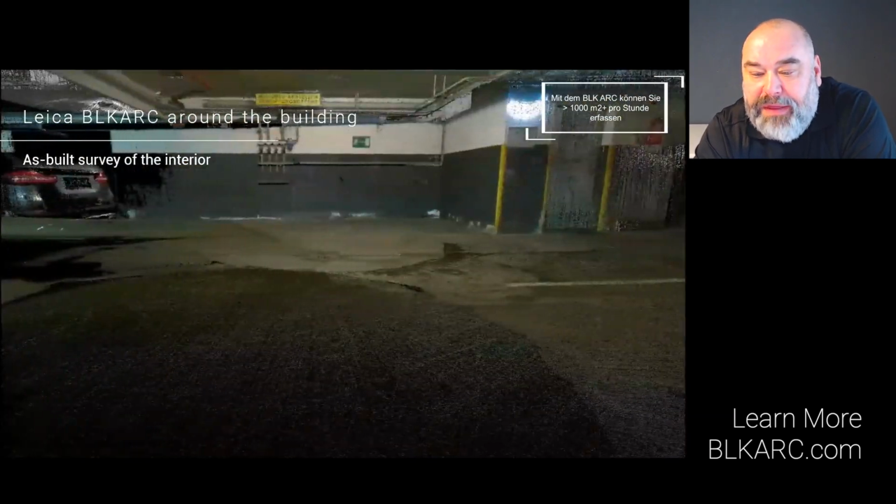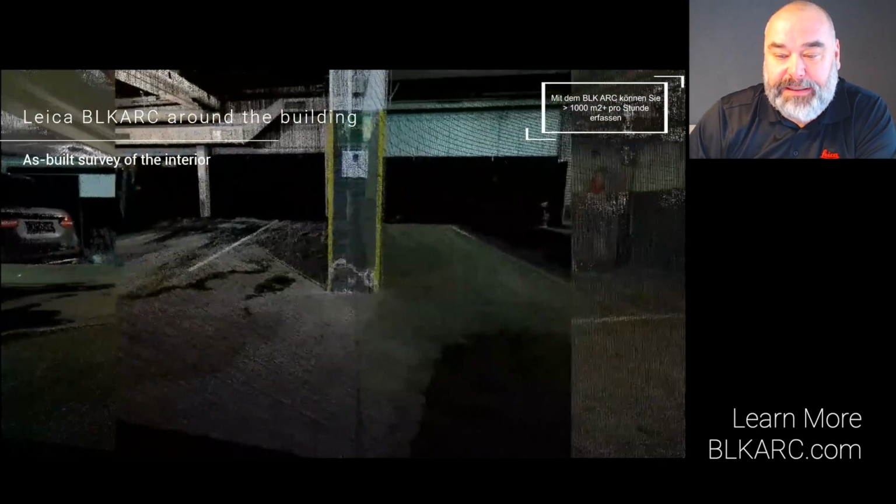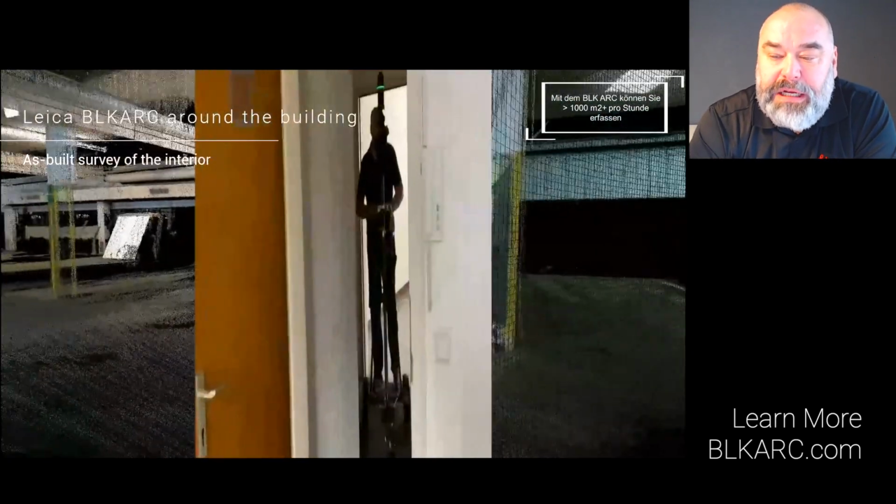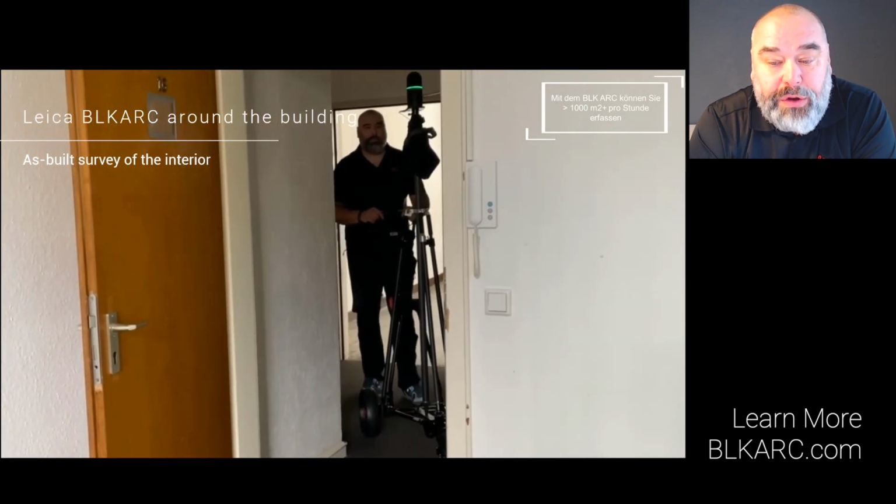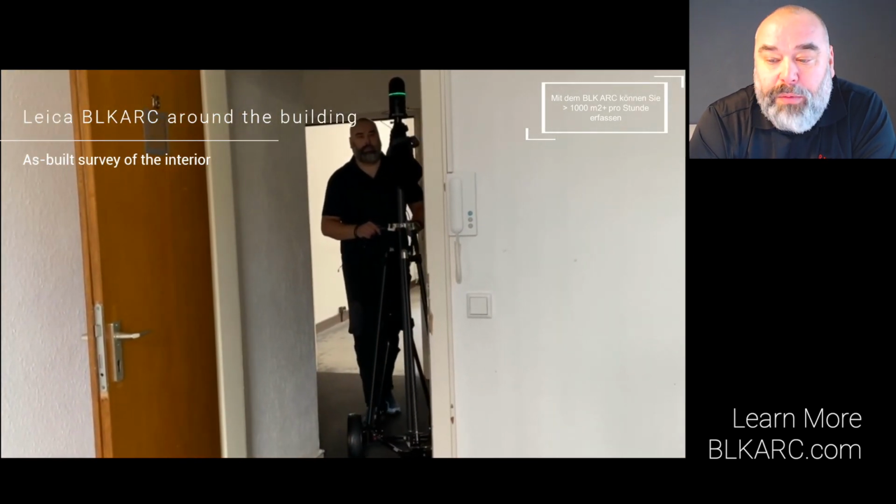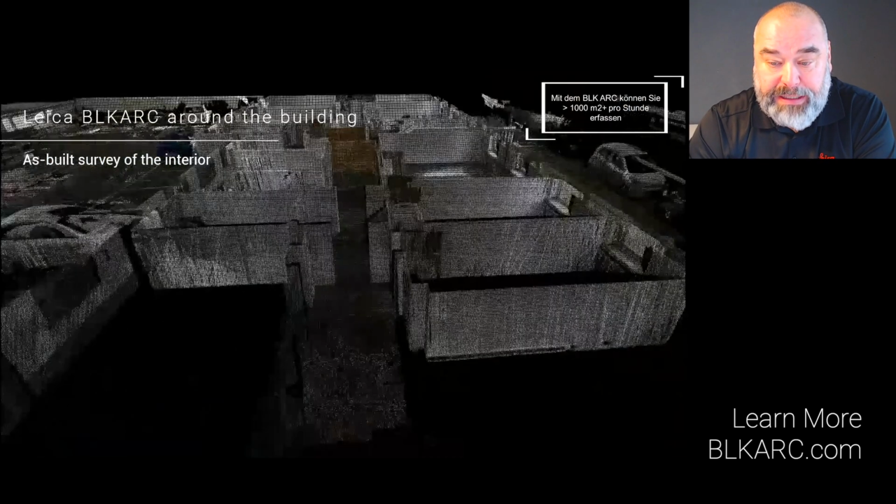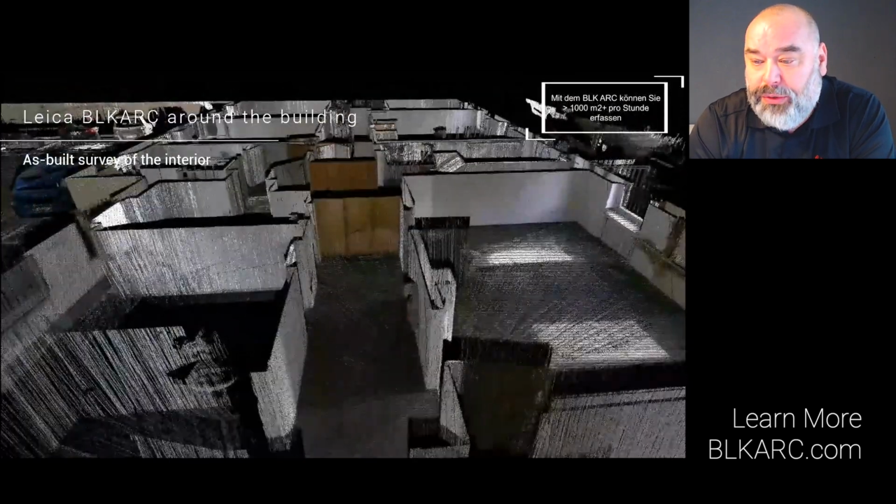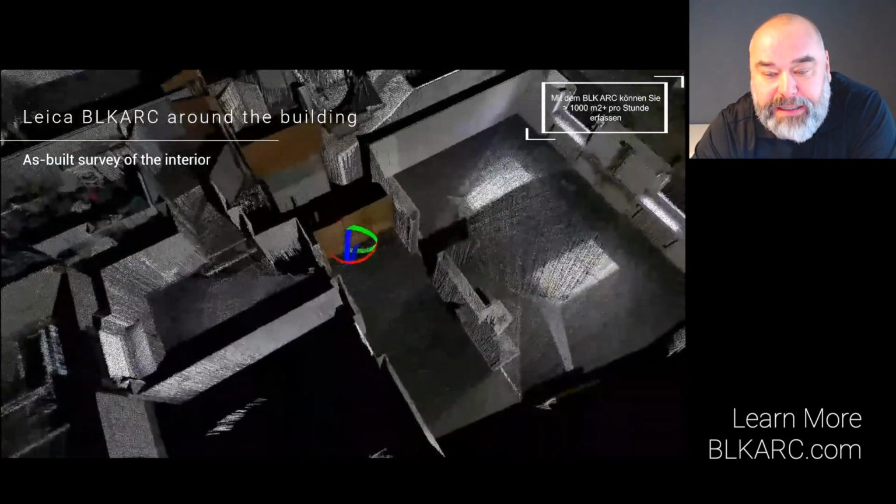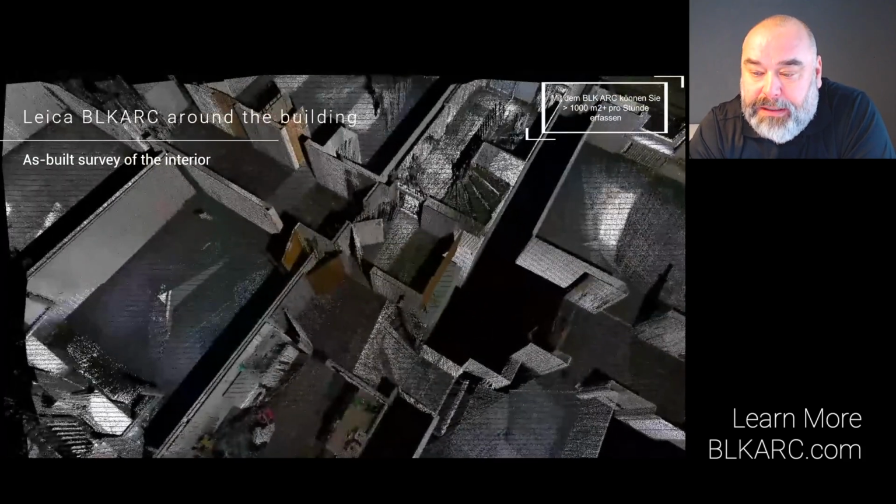Compared to traditional methods, this was approximately 7 to 9 times faster. The deliverables included a 3D point cloud and 2D floor plans, which serve as basis for deciding whether to undertake a core renovation or even to demolish the entire building. With the BLK ARC, it's possible to capture over 1,000 square meters per hour, making it one of the most efficient scanners in the market.